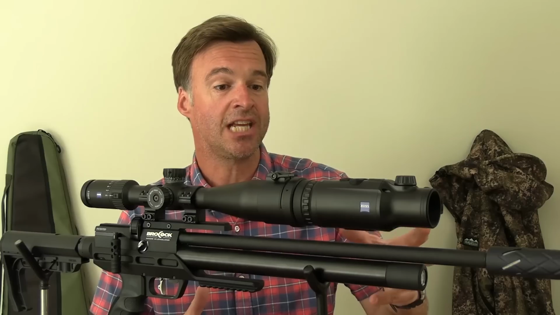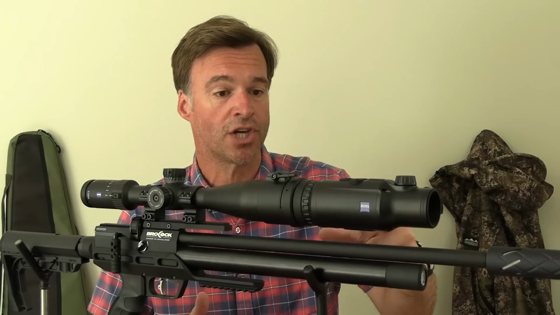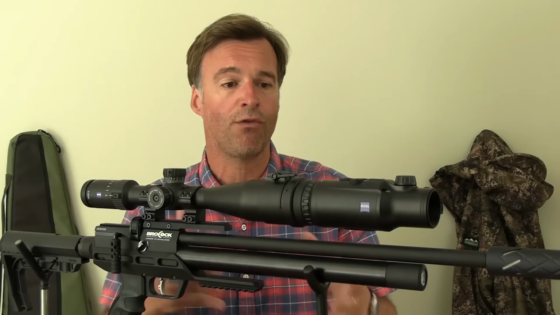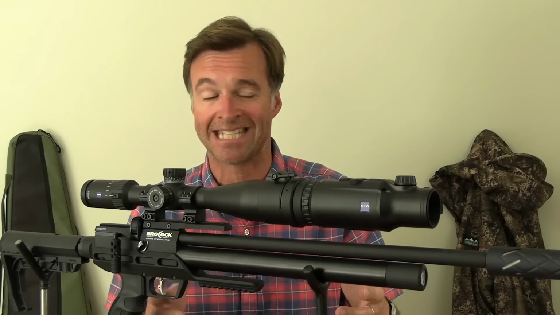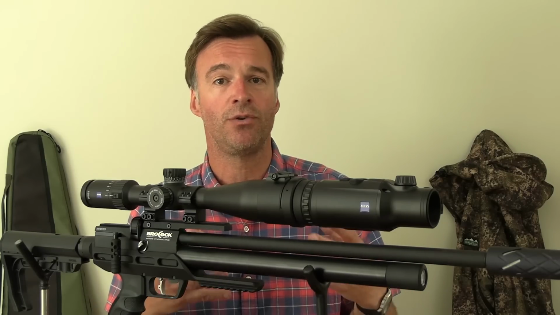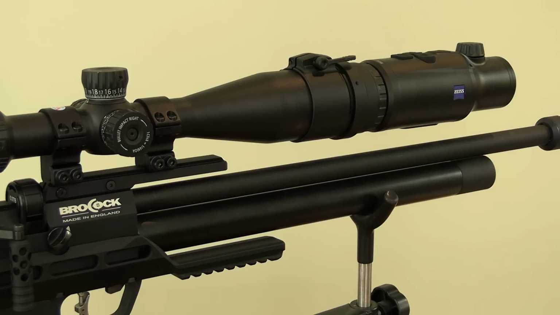Now, as you can see, it fits to the front of the scope, and if you asked me whether it makes the gun feel front heavy, I would have to say yes. However, if, like me, you do the majority of your night shooting using either sticks or a bipod for support, then it really doesn't make a great deal of difference.